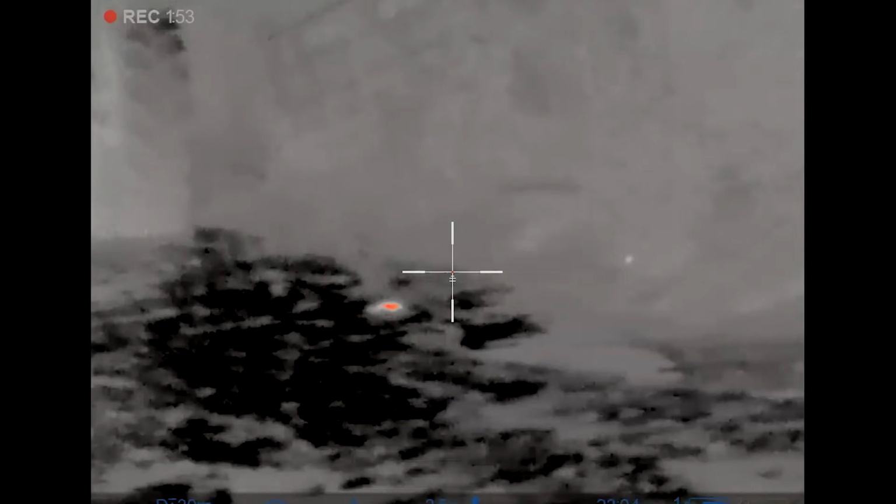And that one up. What's the one up in the air? About 25 yards. Yeah, is that the one that's higher? Yeah. He's up there. Yeah, I can see him. Here we go. Got him. That was a nice hat trick. I'm quite pleased with that.